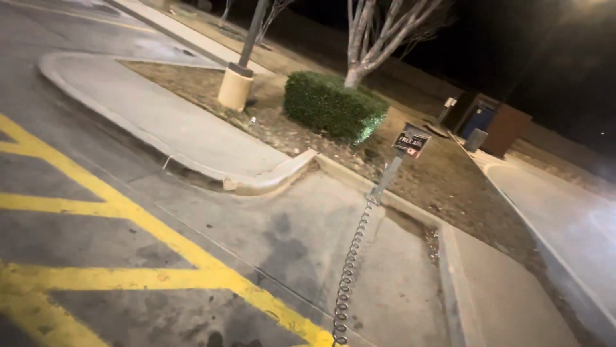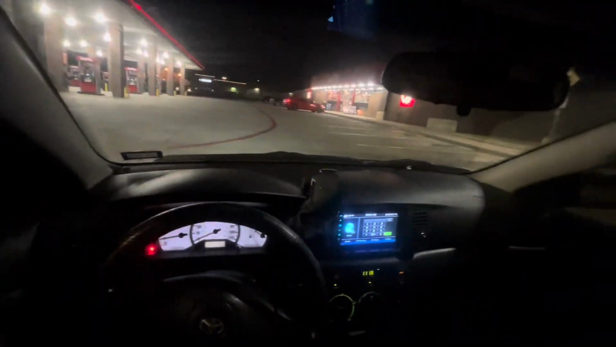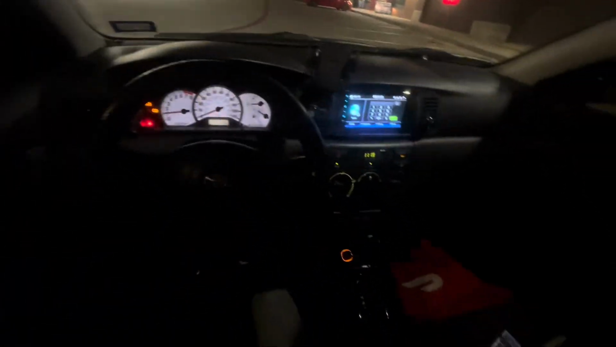Can this hole reach? I don't think it can. Flip it around. Get a little closer. These tires were very, very flat. That's not good. I'll run over the motherfucking cord. We should be good right there. Alright, I'll turn y'all back on when we air up.